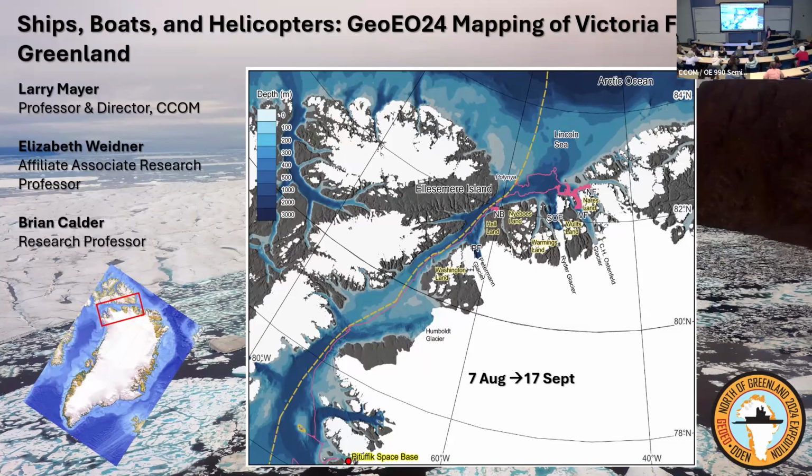I'm going to point out some names of places. Nares Strait is this large area here. I'll talk about a polynya later. The polynya is an area of open water in the ice that stays open most of the year. That's up here. And we headed up eventually to our target, which is this place here called Victoria Fjord.